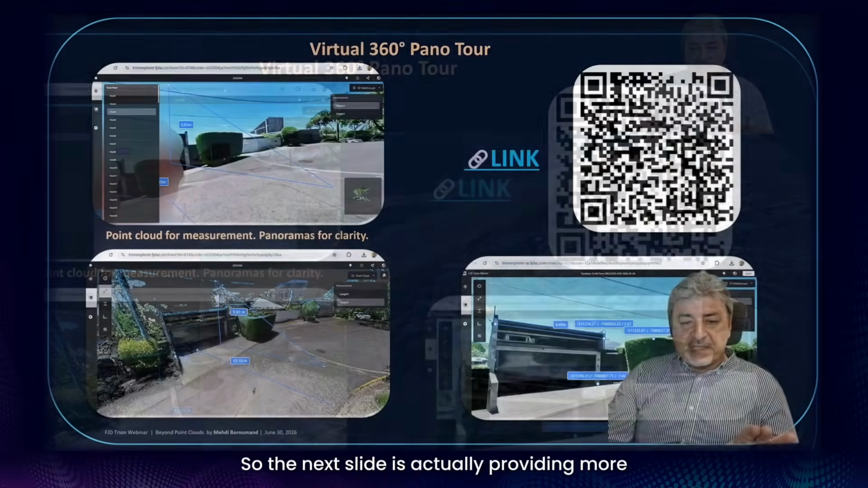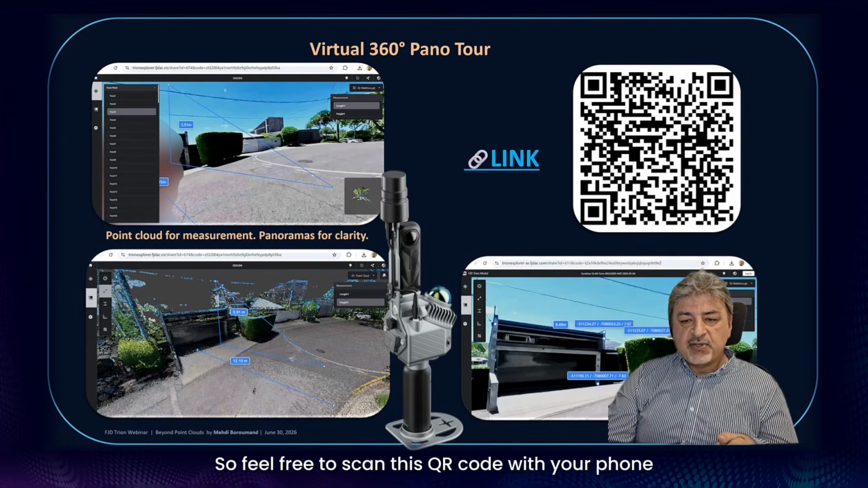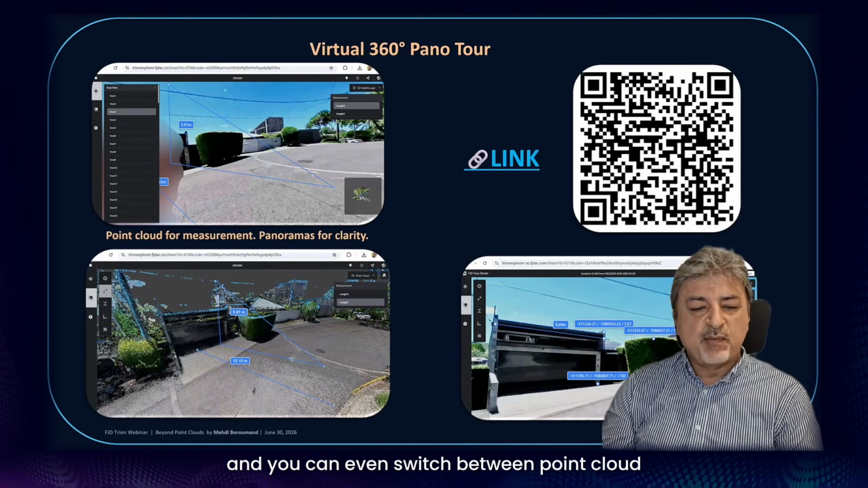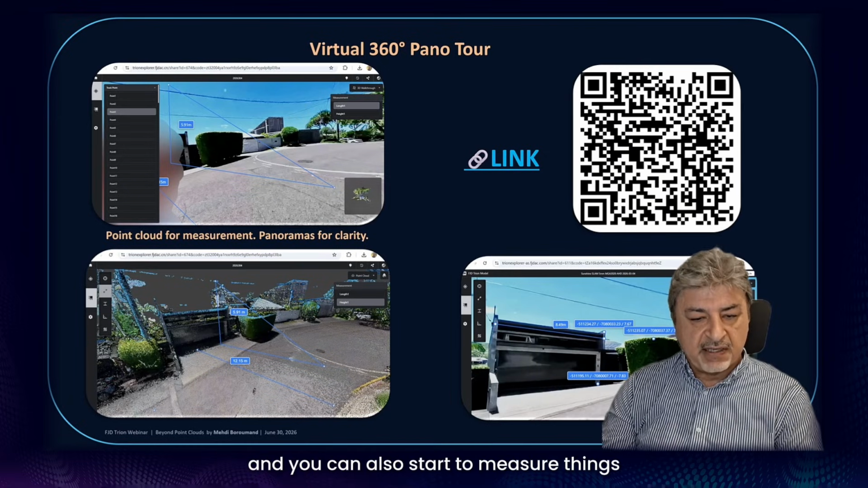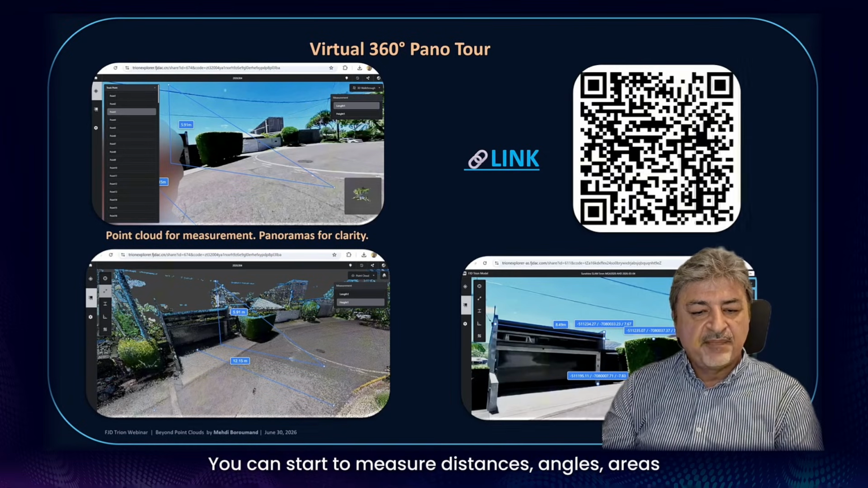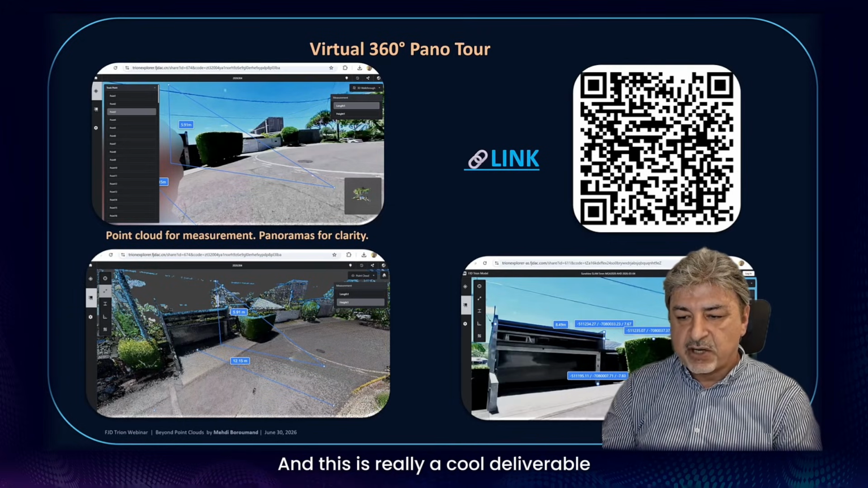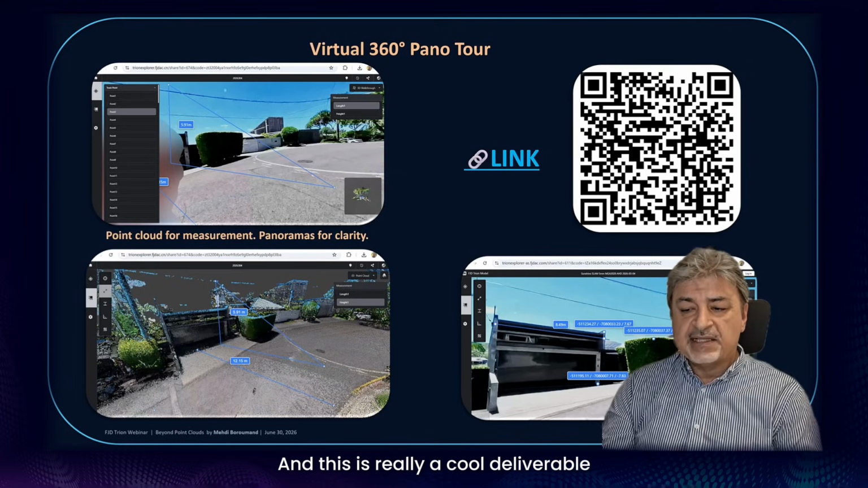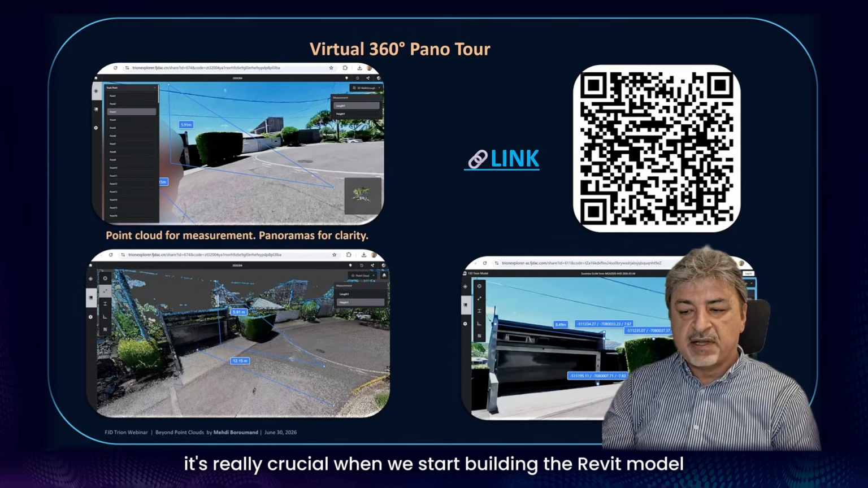So the next slide is actually providing more visuals in terms of the 360 images. Feel free to scan this QR code with your phone, and you can even switch between point cloud, colorized point cloud, and the visuals, and you can also start to measure things. You can measure distances, angles, areas, and navigate the whole site. And this is really a cool deliverable. When it comes to clarification, it's a really crucial product when you start to build up the Revit modeling.